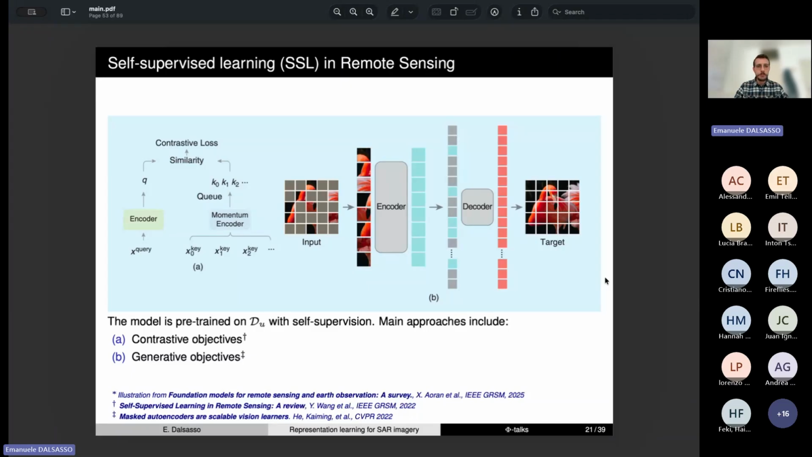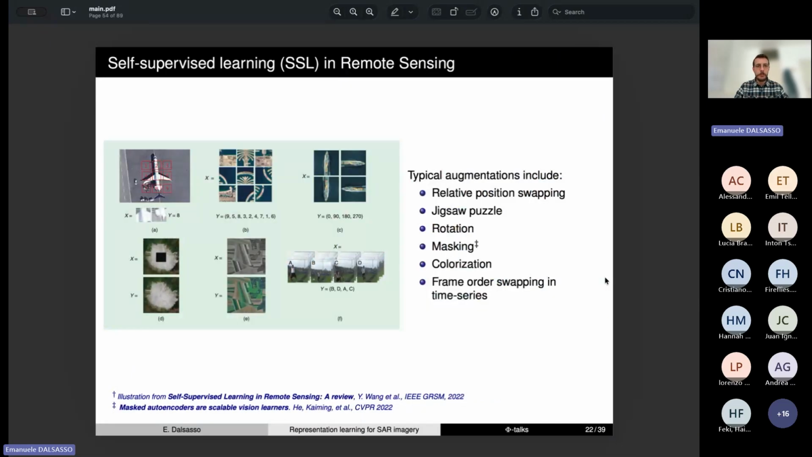The main problem of contrastive strategies, in particular for SAR images, is that they typically rely on some augmentations, among which I put also masking. And those augmentations are not directly applicable to SAR images, and we will see later why. That's why those contrastive methods have been widely applied to optical images, but it's not easy to extend them to SAR images.